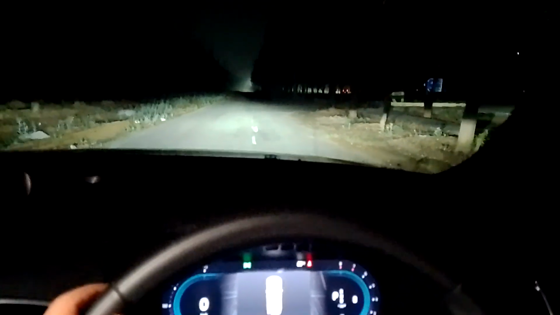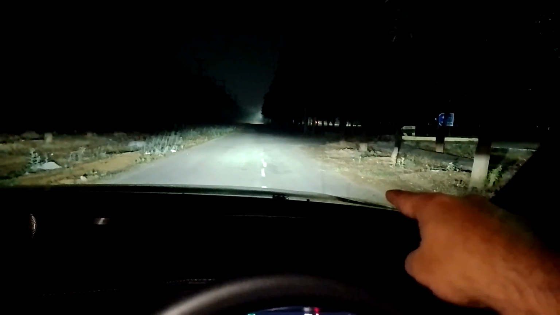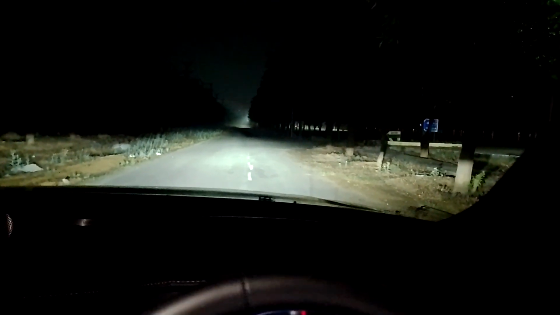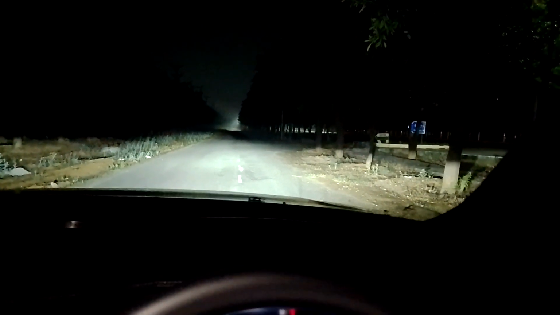And you cannot see the steering wheel. Wait, now you can see the steering wheel, right? Now again you have to concentrate on the right hand side, right corner. Okay, you see that? Of course you can see that.